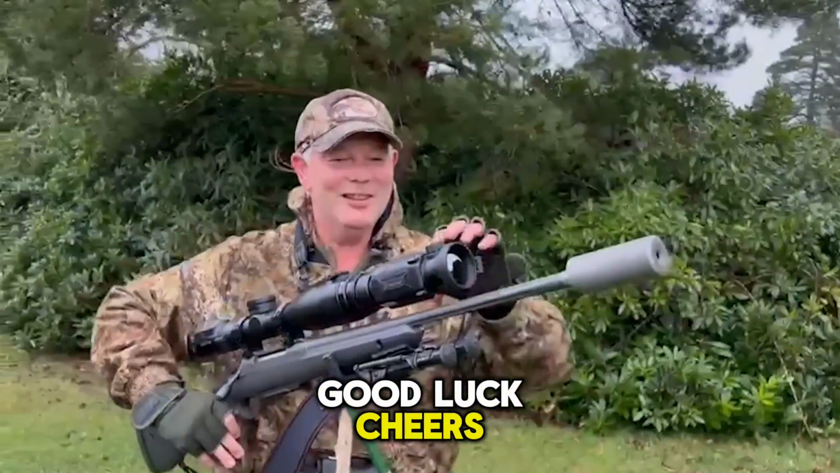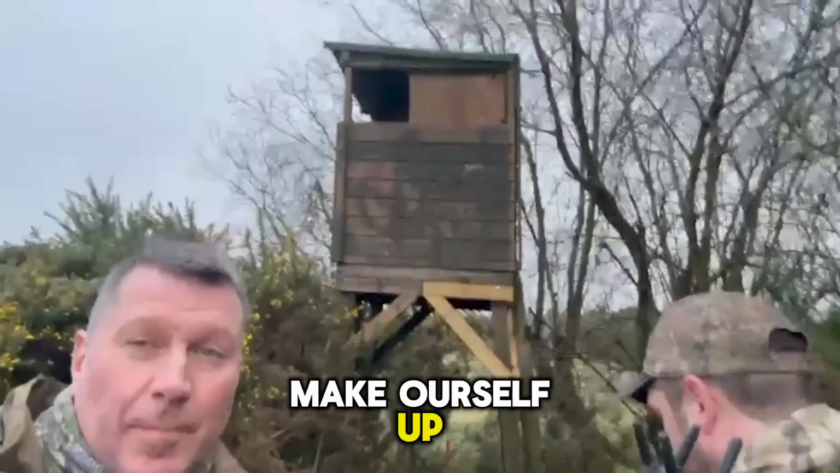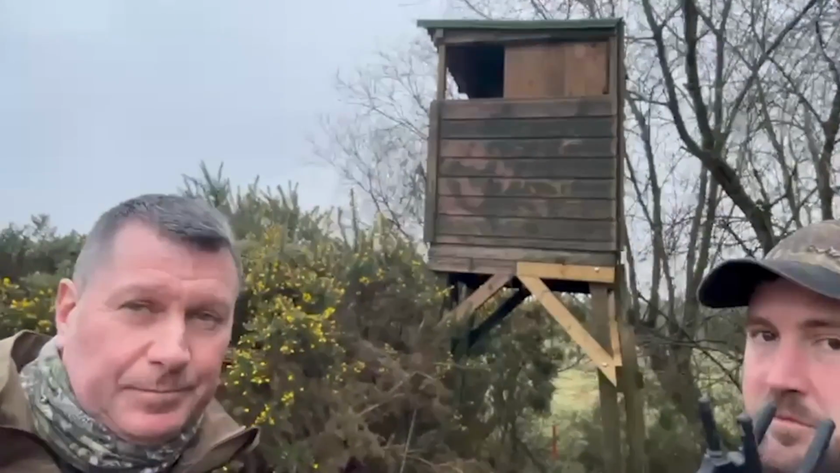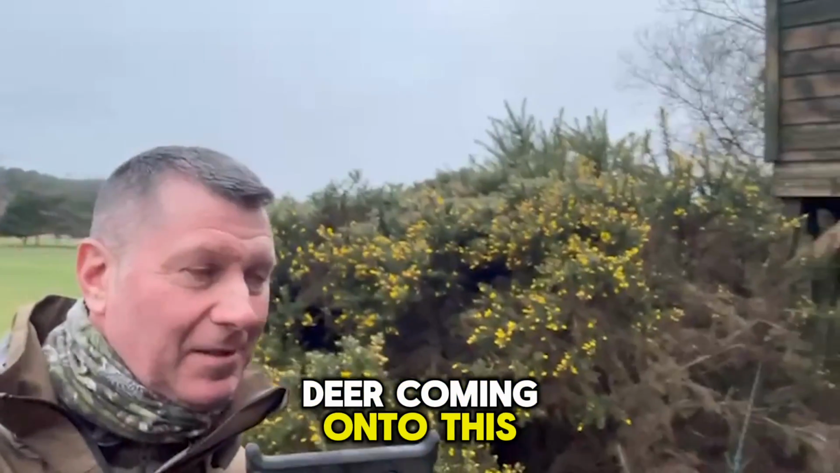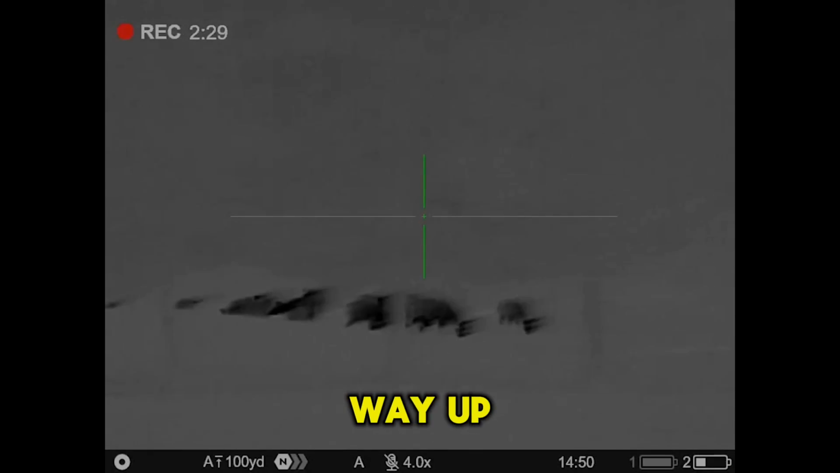Good luck. Cheers. So we've just been briefed, and we're just going to get ourselves up into the high tower there. And there has been an occasion of 700 deer coming onto this area. Sika, unbelievable. So we'll just make our way up.